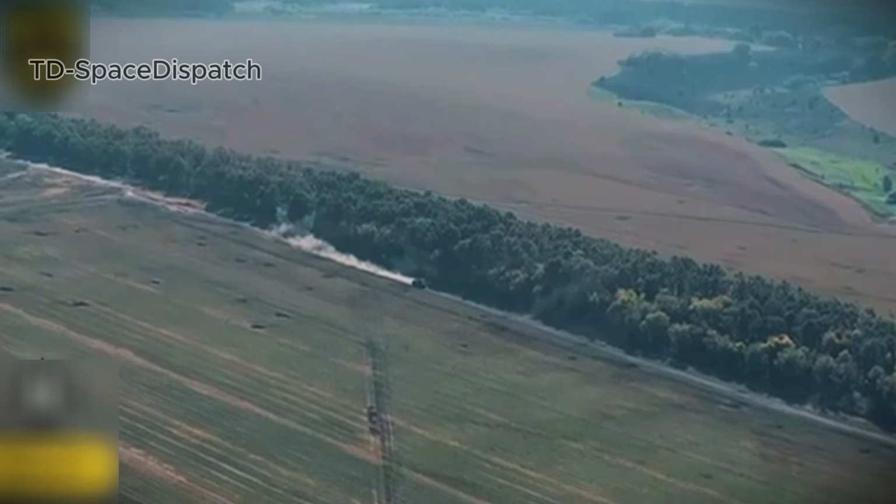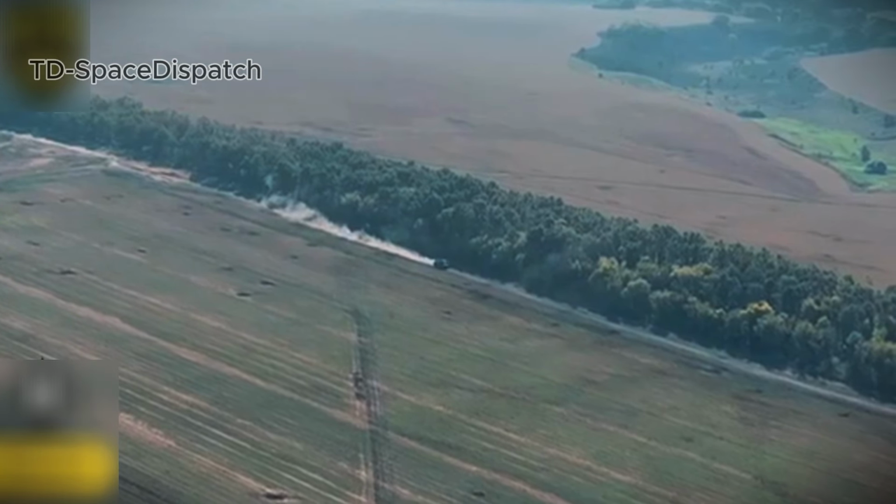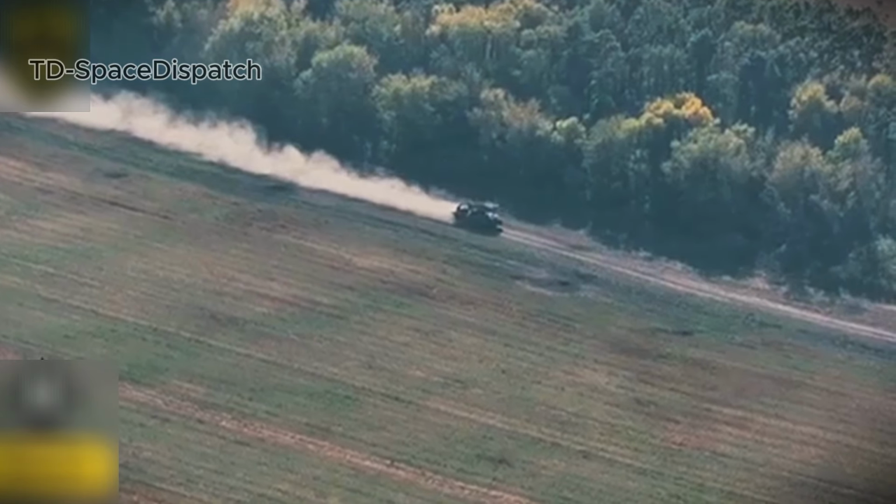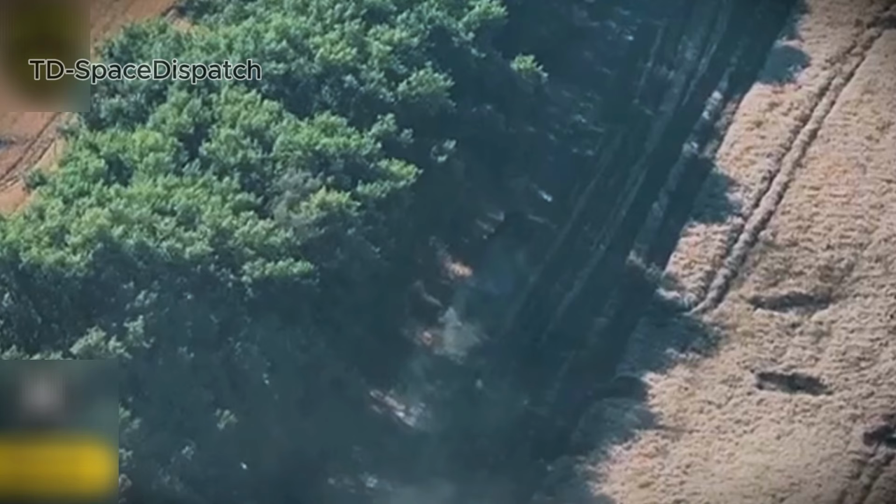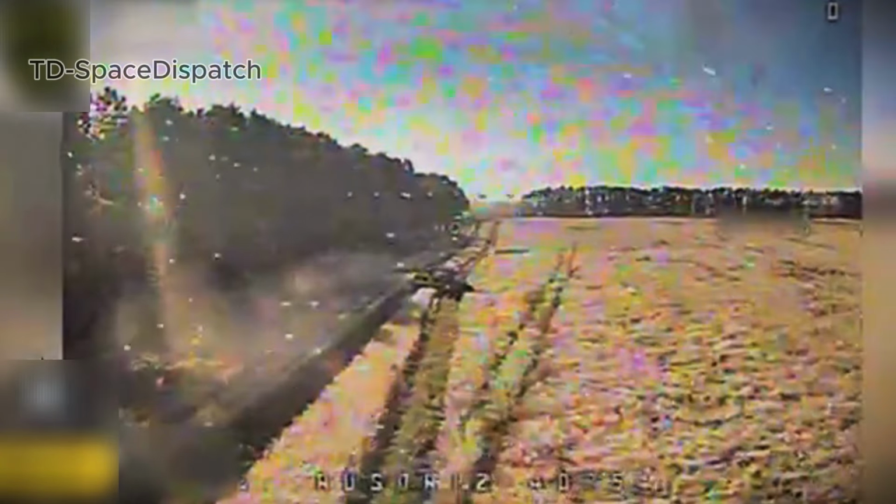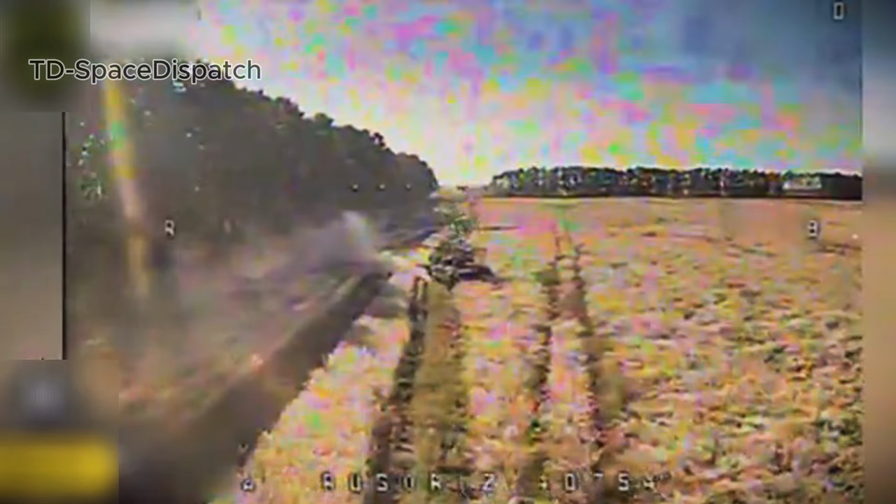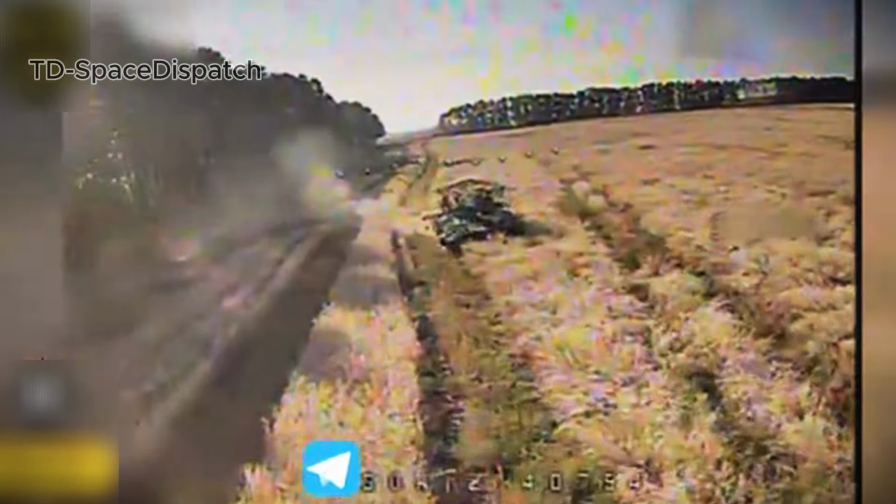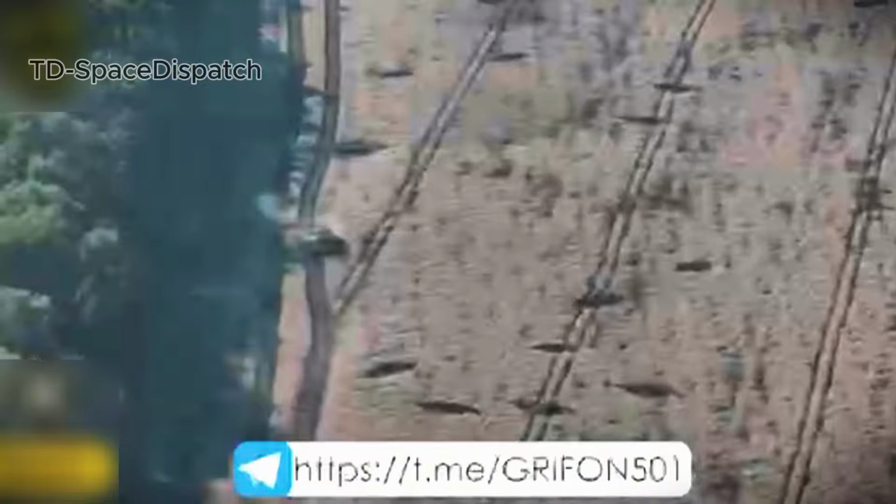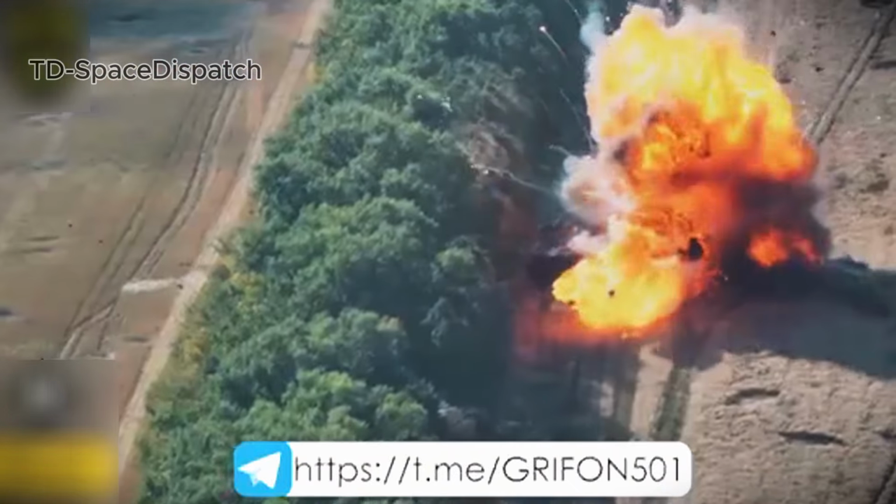Along the edge of a narrow tree line, a Russian armored vehicle moved slowly toward its next position. Overhead, a Ukrainian reconnaissance drone marked its path and transmitted the coordinates. Moments later, an FPV drone launched from a nearby unit, closing the distance with precision. The impact was direct, and the vehicle was neutralized. Coordination between reconnaissance and strike drones once again demonstrated how speed and communication define success on a changing battlefield.